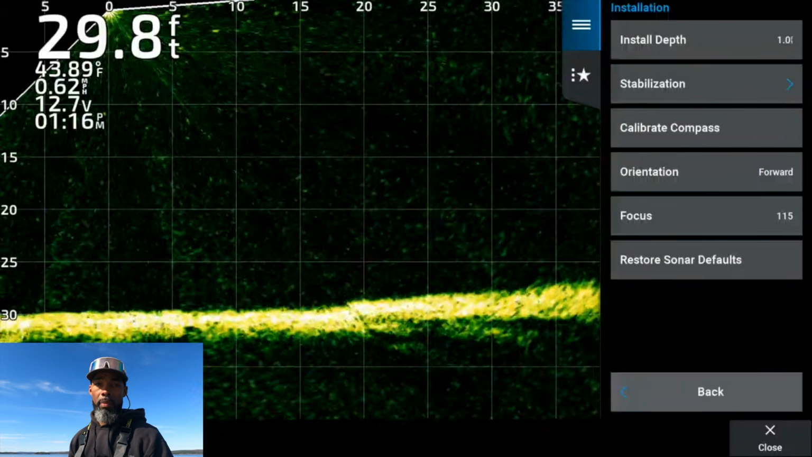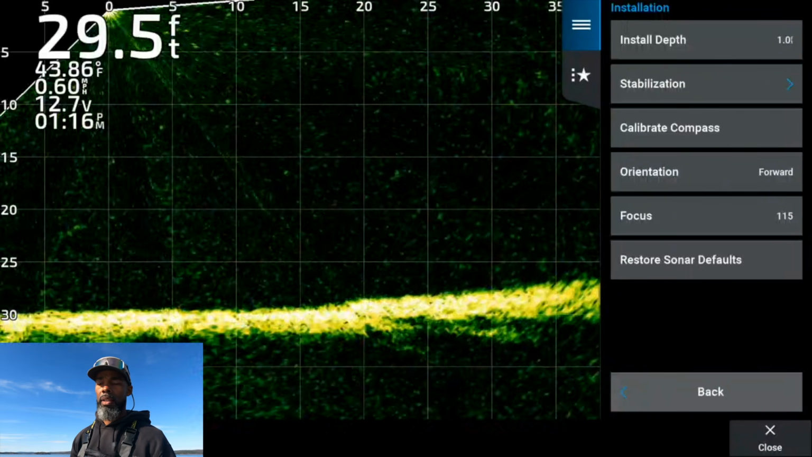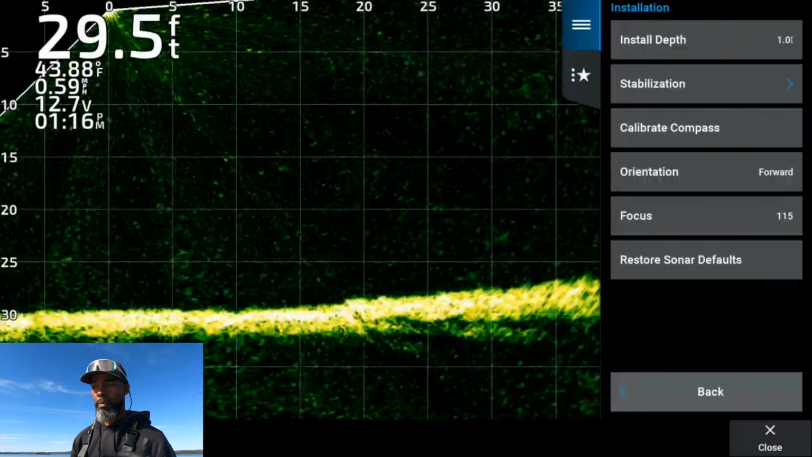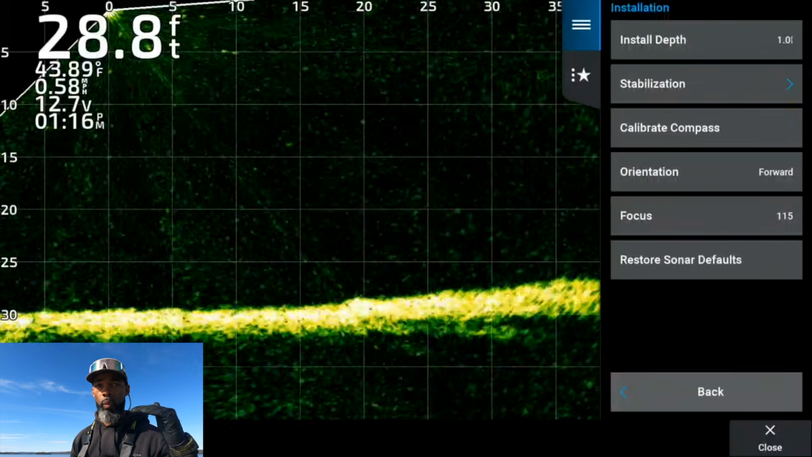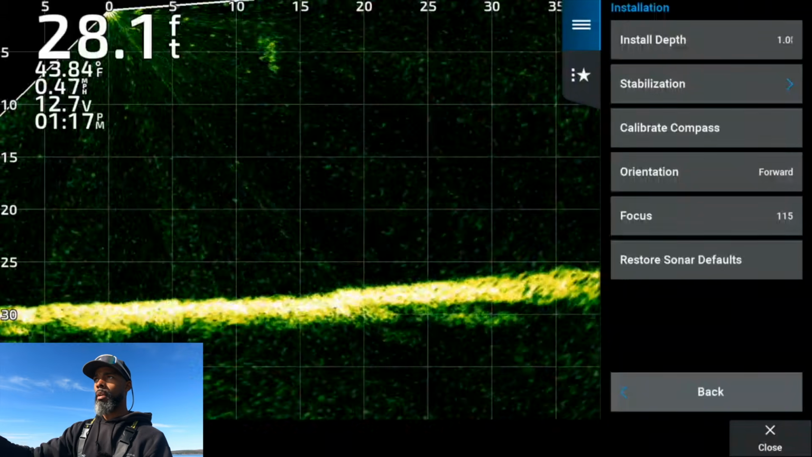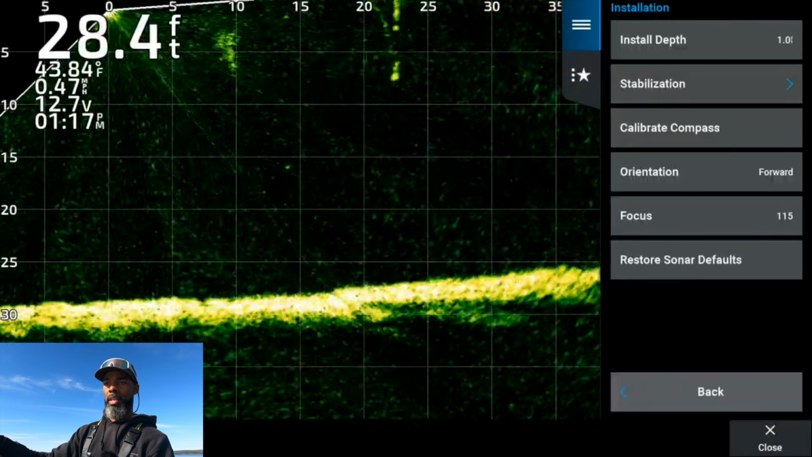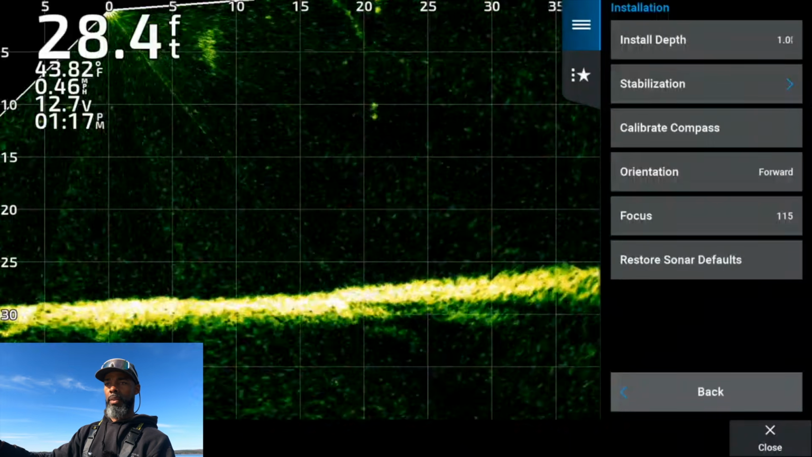Install depth. Here's a big one. I've seen varying talks about this. Install depth for me is 1 foot. My transducer sits roughly 1 foot below the surface. If I make an accurate pitch, there it is. I saw the splash down. I can see that bait the whole time.